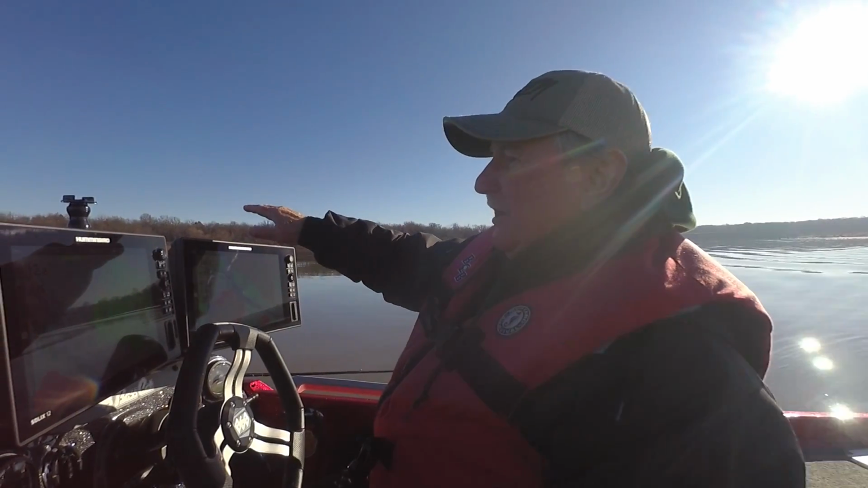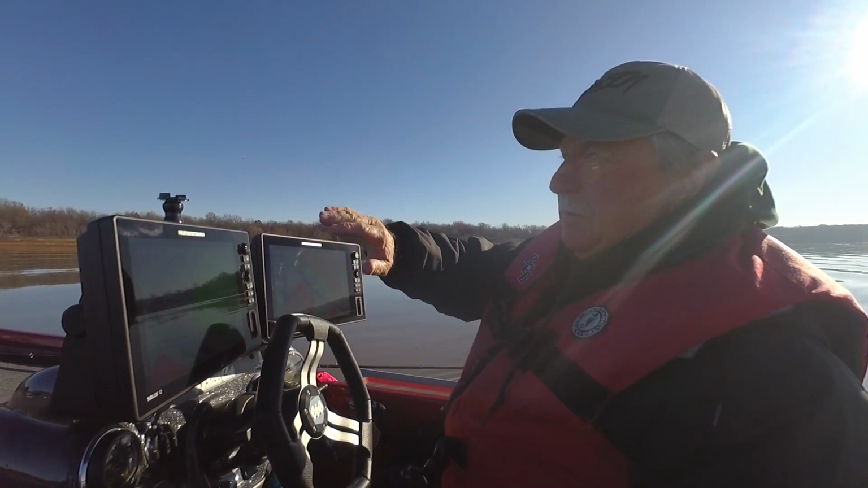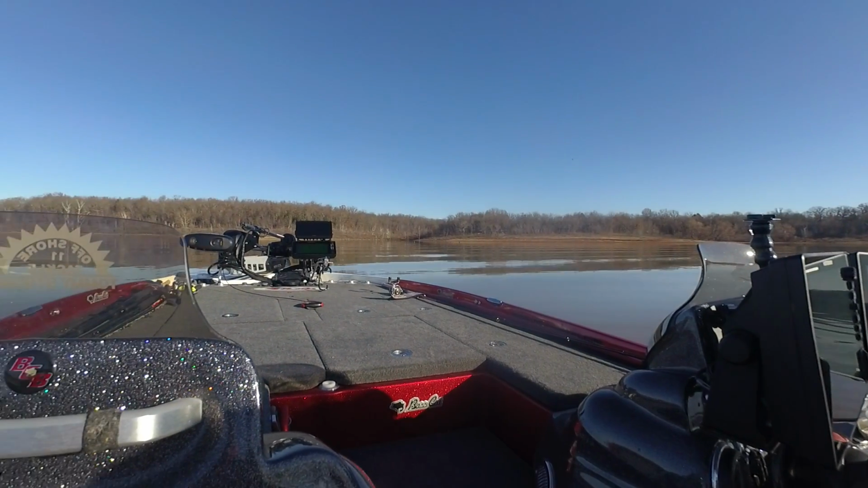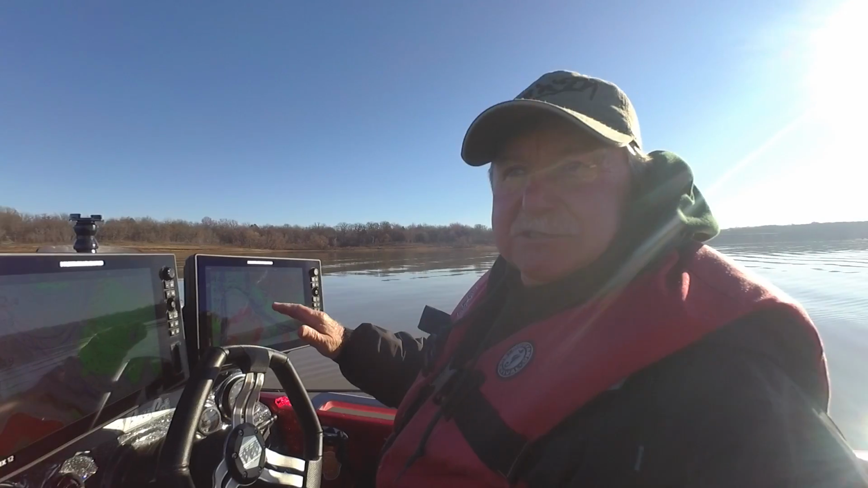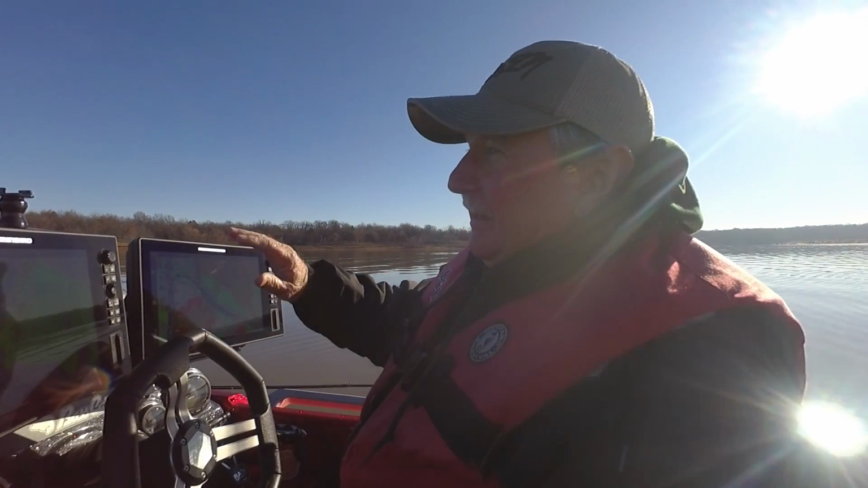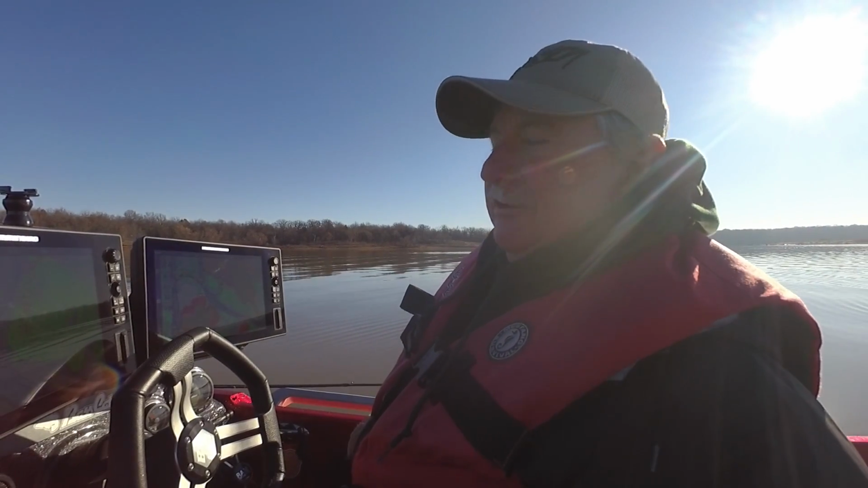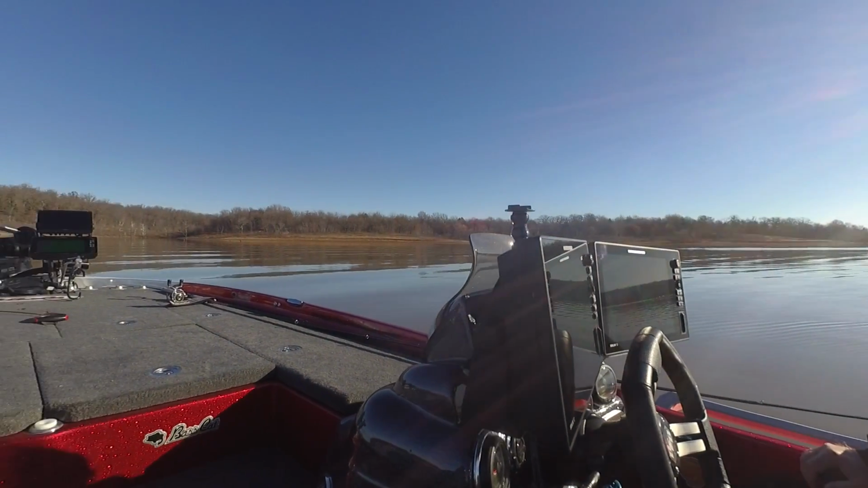Come in here on this flat. It's about 12 feet deep. I came in here yesterday mainly just to mark the visible stuff, because it's usually underwater. This lake's about a foot low now. It's been lower. It's on the rise this week. I came in here to put some waypoints so I can find it when it's underwater, and there happened to be a few fish on it. So we're going to fish it again today.